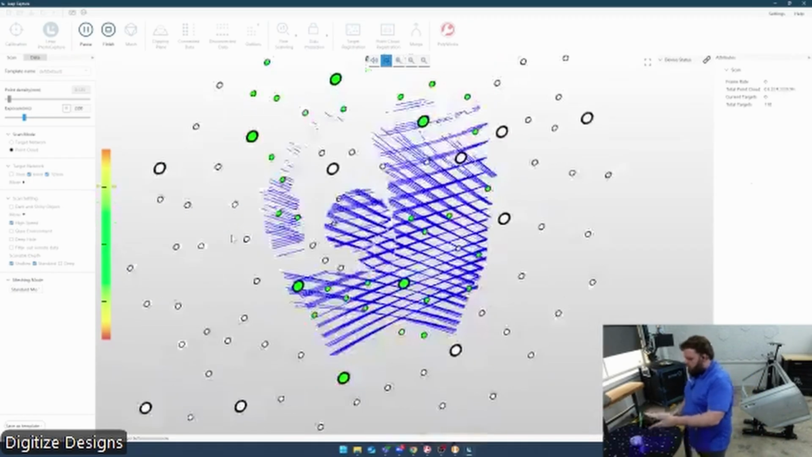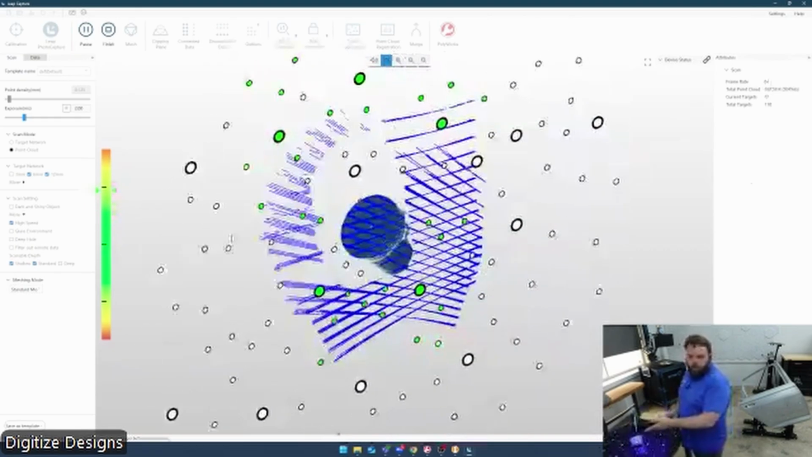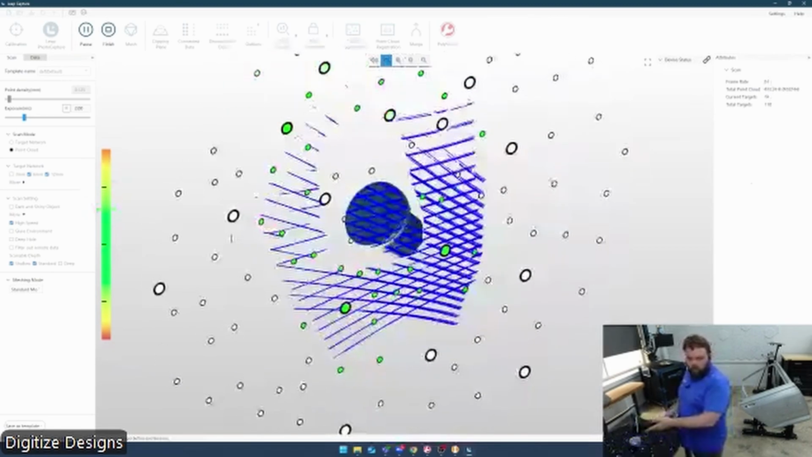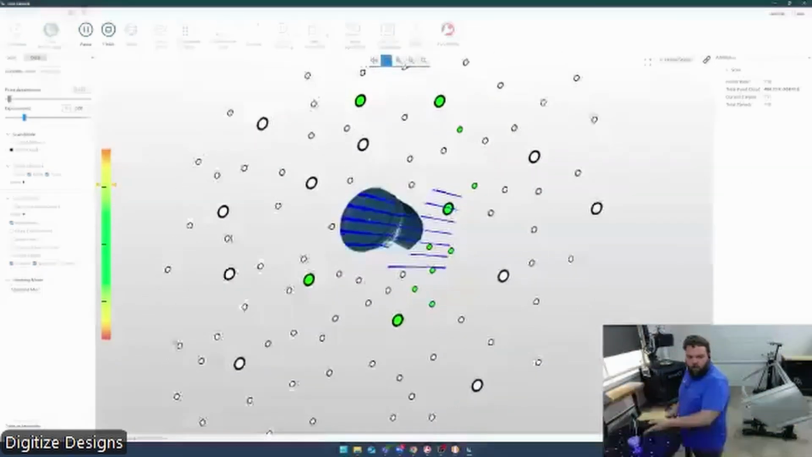And start scanning. I still have access to the different laser modes. I do not have infrared mode in this finer resolution, but we do have laser crosses. I also have hyperfine, which is what I'll stick with for most of this.